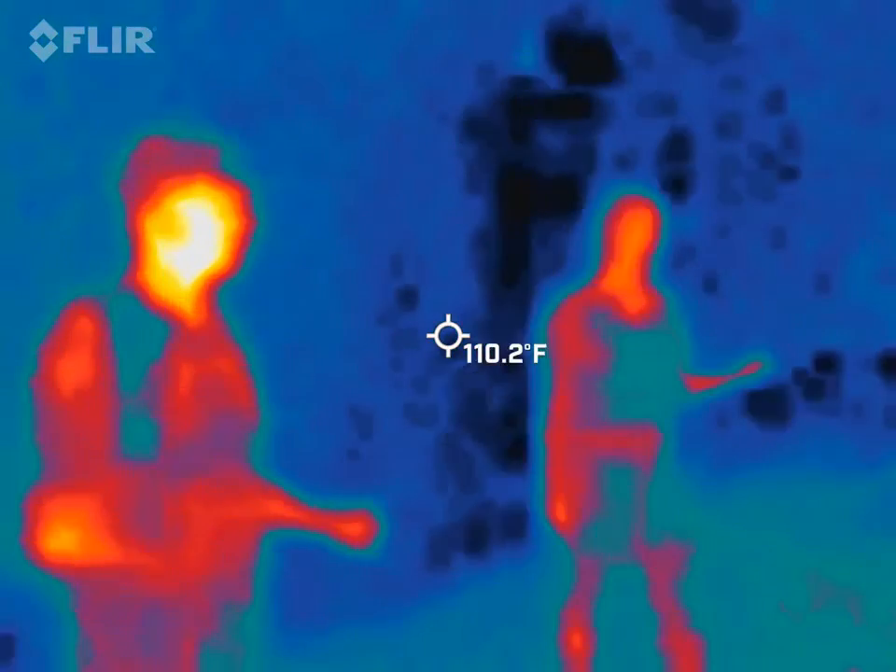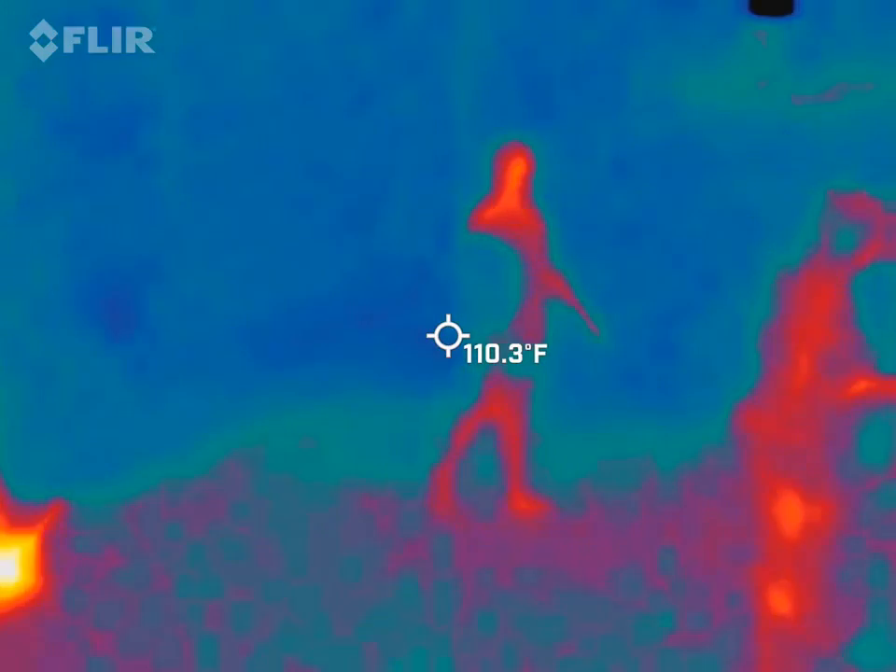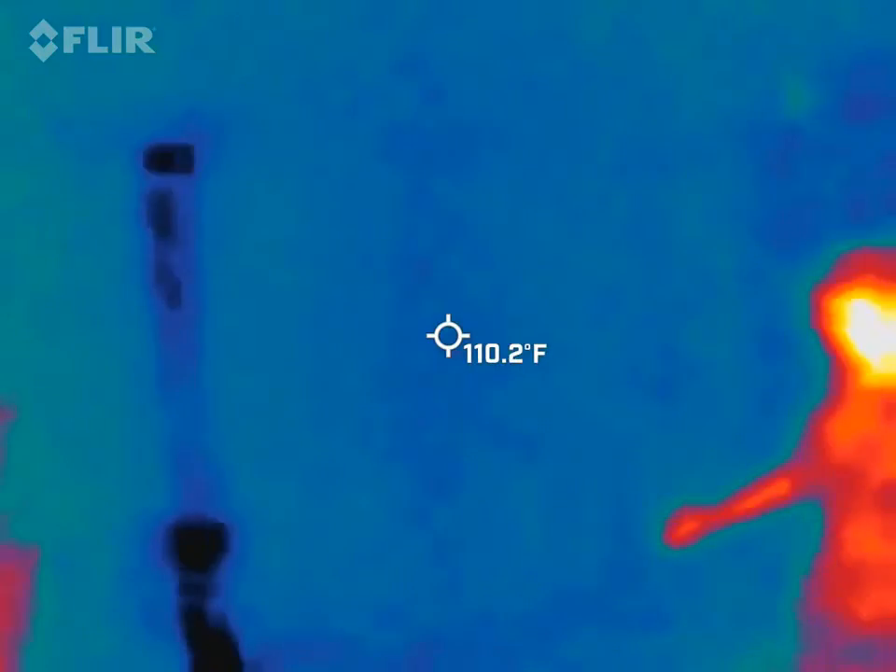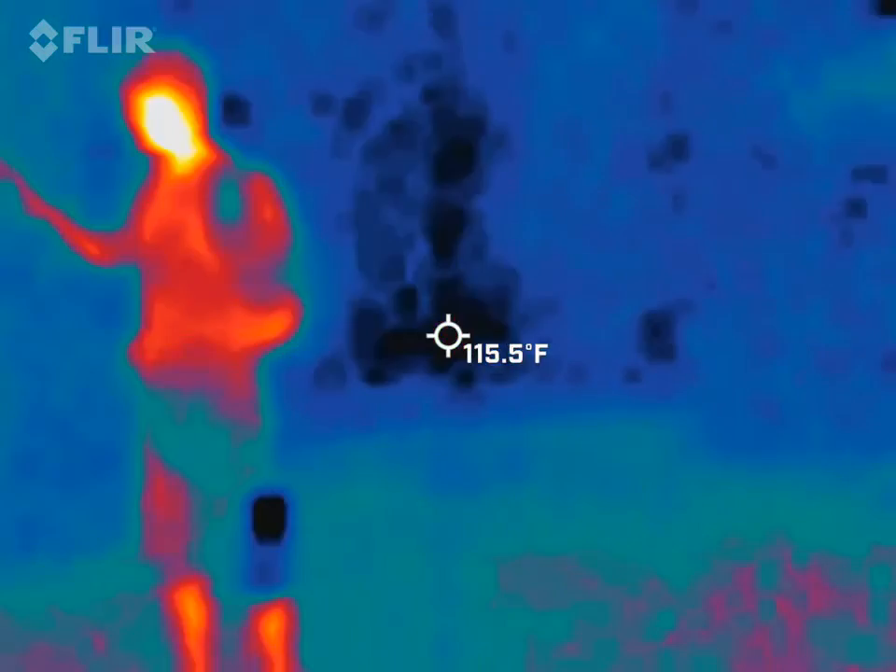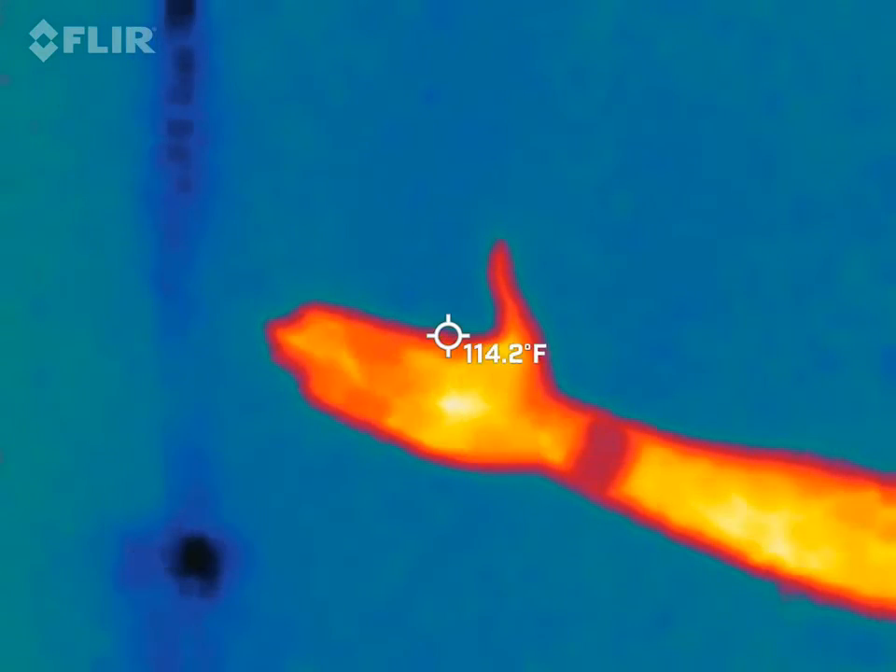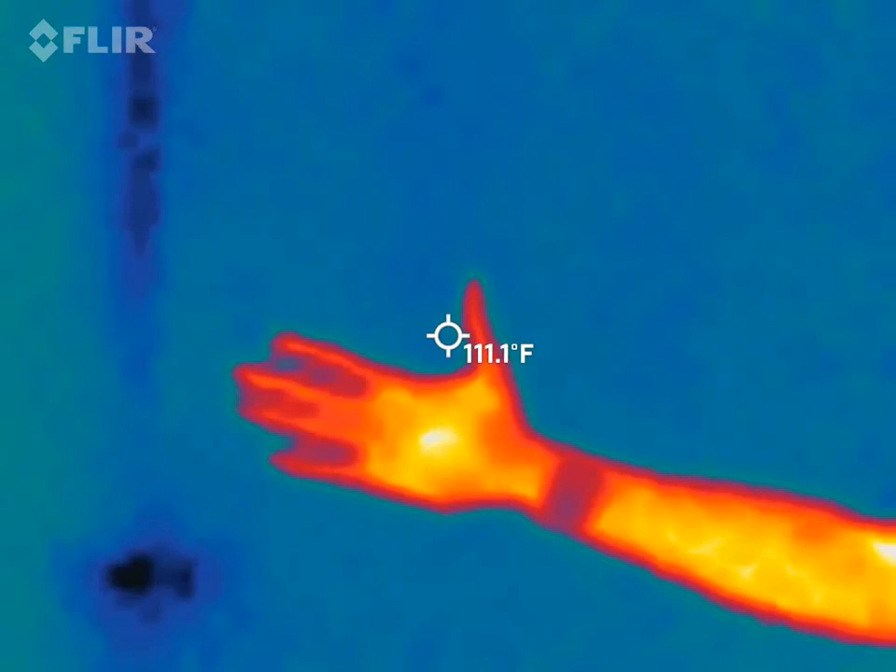Sure. I'm keeping it on people. Yeah, always keep it on a person. You kind of got the gist of that. I like to give the demo of pointing it straight at a wall with nothing else in it. So if you want to come over this way, Matt, and just point it at the wall for me. It should bleed out. I just go to the extreme. If my hand gets into view, it's going to turn blue. The wall did. You see why it always wants to look for that heat source.